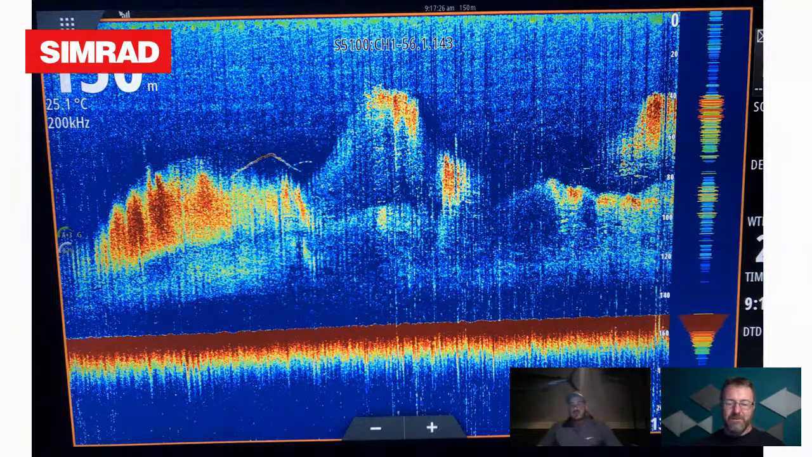So, mate, what's your rig look like if you're dropping a sinker down there? What does that look like? I don't know if you'd be able to see it. Is it blurry? It's really just like your normal live bait rig.